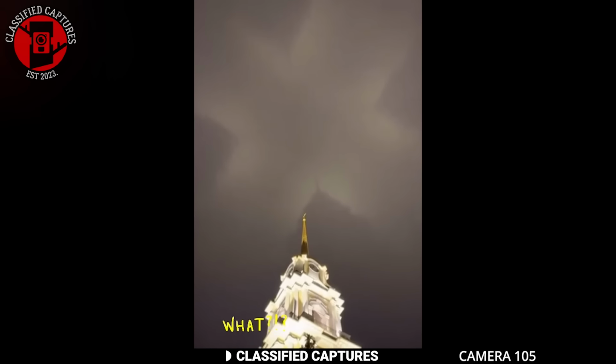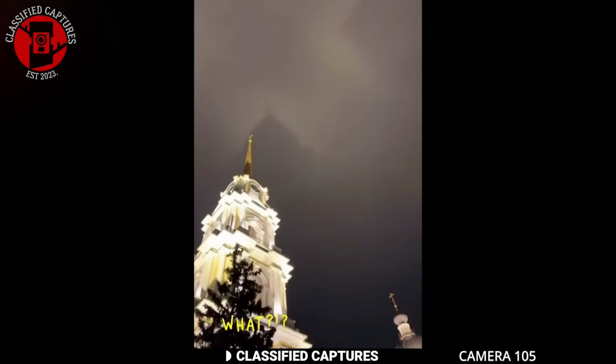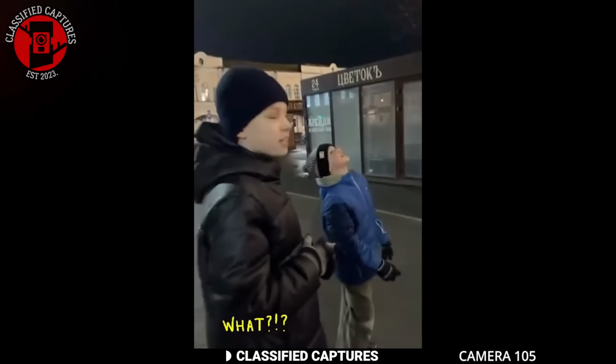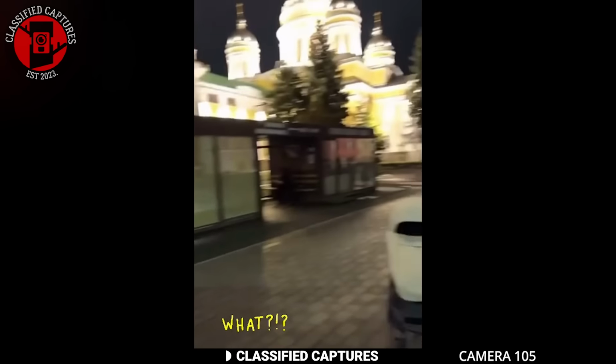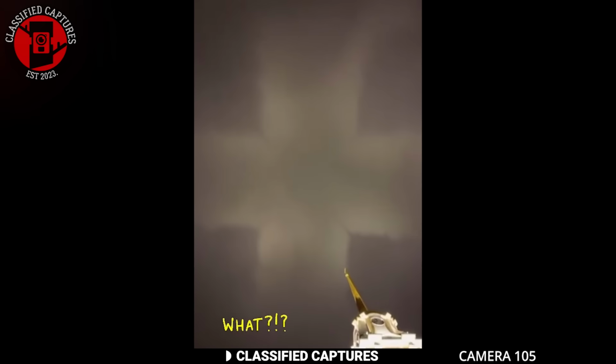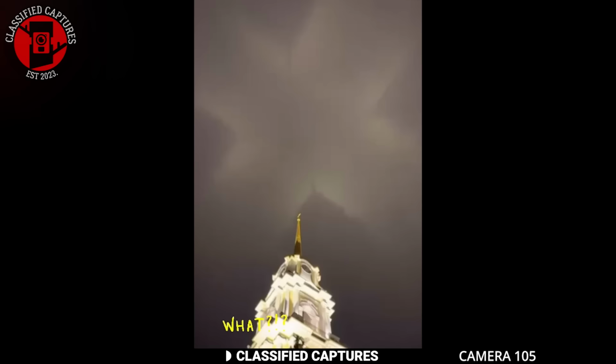A family in Russia was astonished by an unusual sight in the sky above a building. In the clouds was a distinct cross shape. It looks like a divine display. Naturally, such a phenomenon immediately stirred conversations and speculations about its origin. Some viewers marveled at the sight, wondering if it could be a supernatural sign or a message from above. The cross's clarity and position lent it an air of mystique.